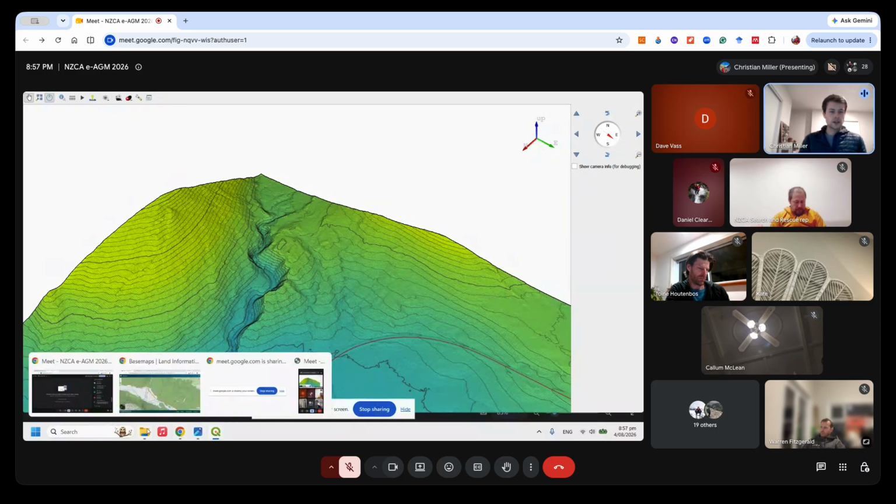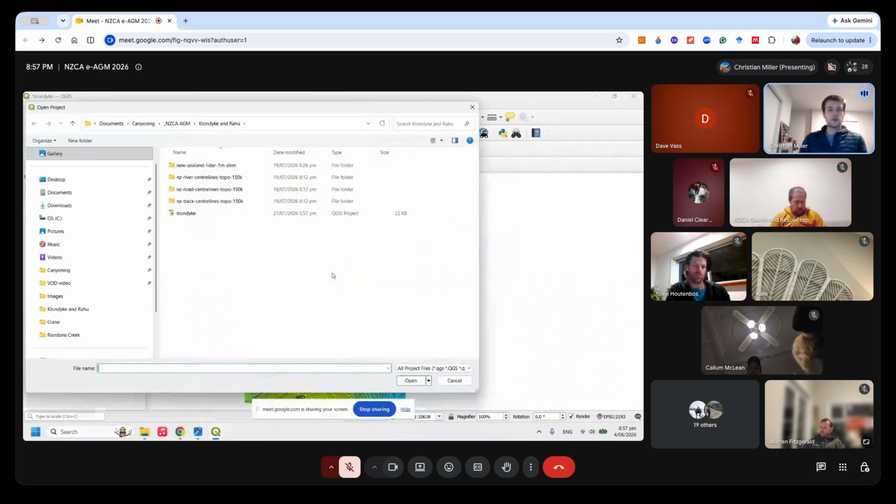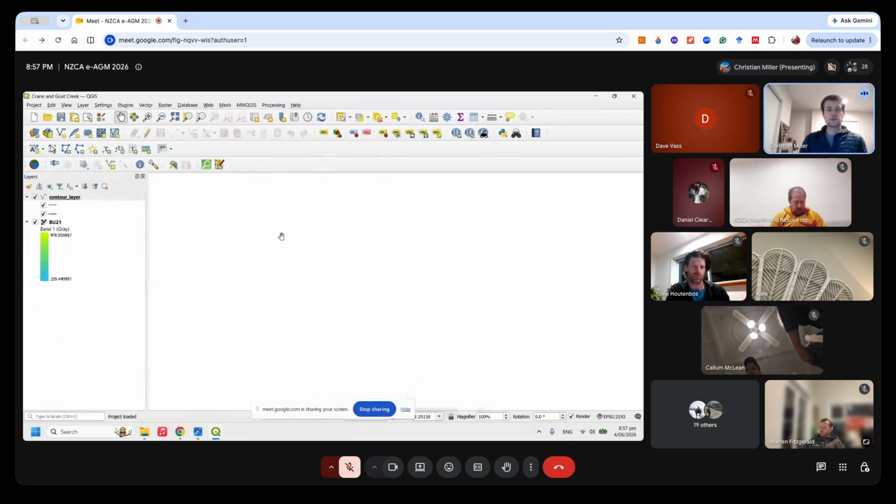Okay, so next example is a canyon that was not found on the LiDAR. This was found on the geological map.